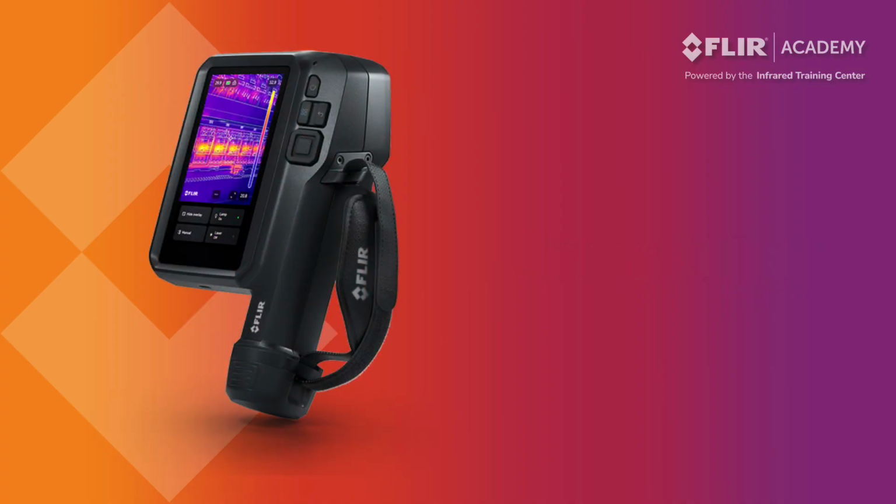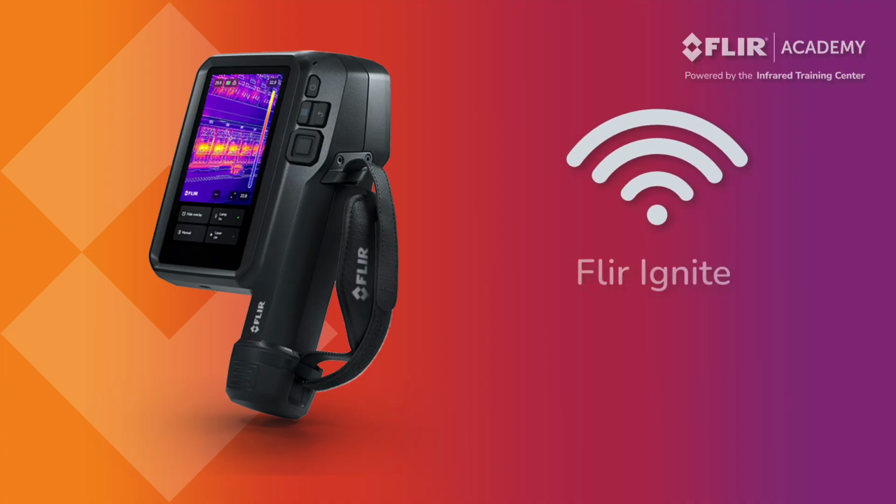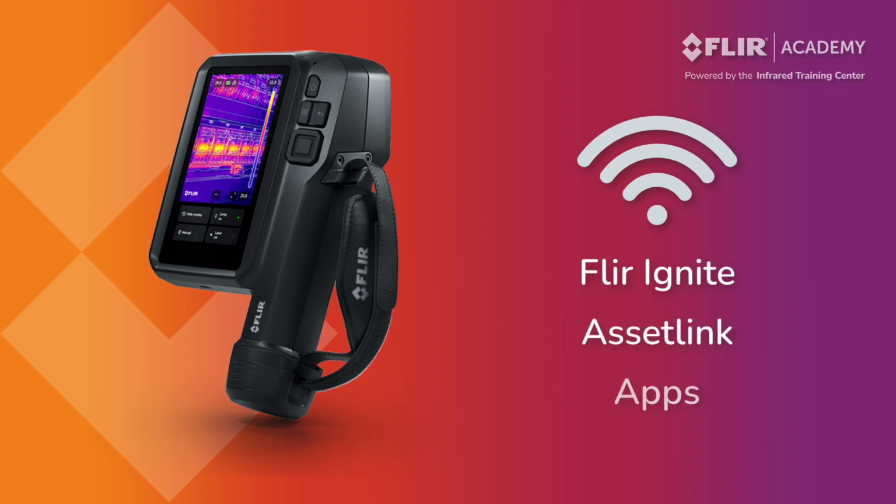Many of the Flir iXX series functions are tied to its networking capabilities, which are available via Wi-Fi. This includes access to Flir Ignite, Asset Link, and the various apps that are integrated with the device.